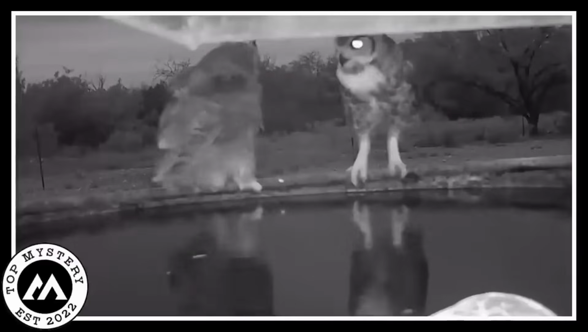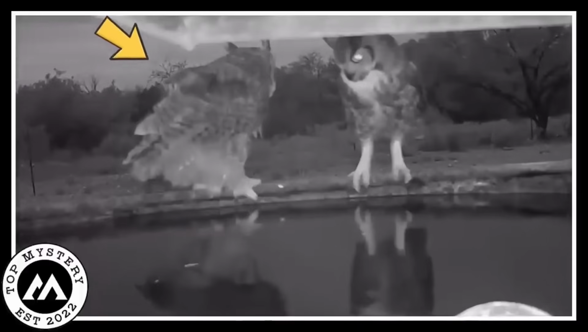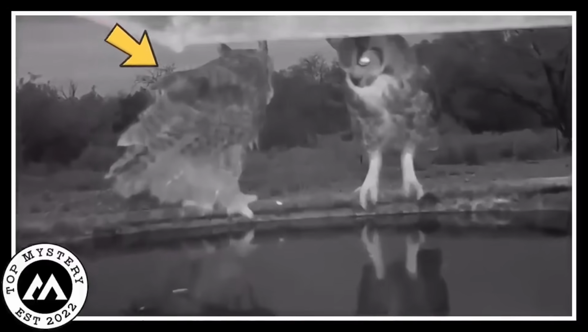Ominous owl encounter. In the moonlit shadows of an eerie garden, a camera captured an enigmatic encounter between two owls. Standing perched on a watering pot, their haunting hoots resonated through the still night. One owl, its sinister silhouette facing the camera, emitted guttural noises, causing its bottom feathers to ripple mysteriously. Beside it, its feathery companion responded with side-facing calls, prompting unsettling movements in its plumage.